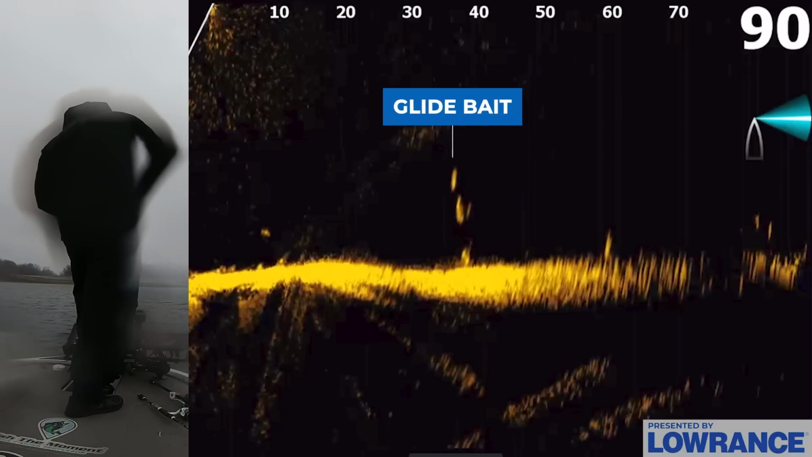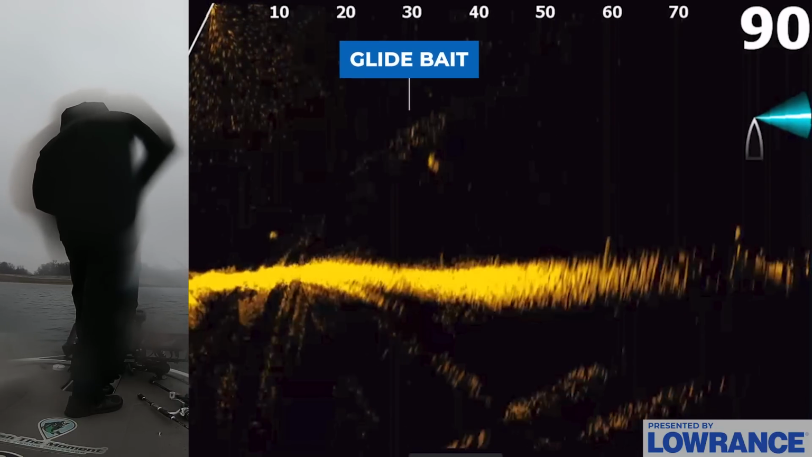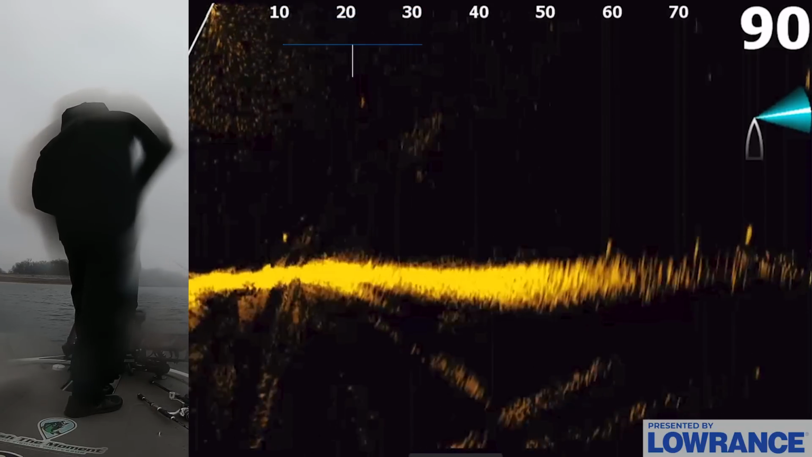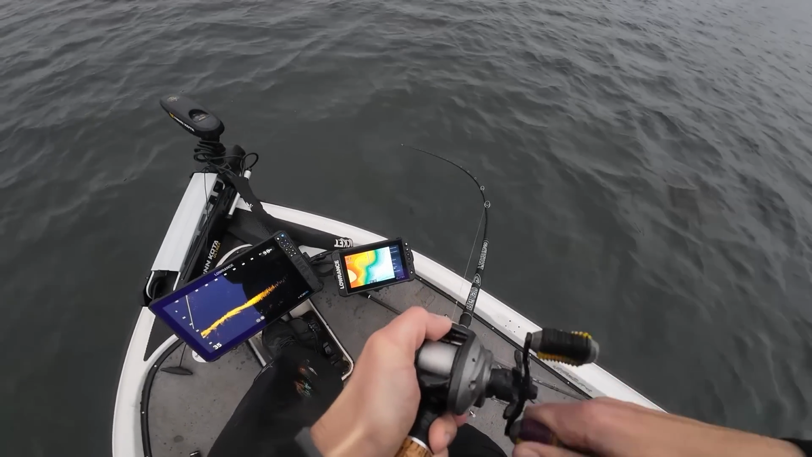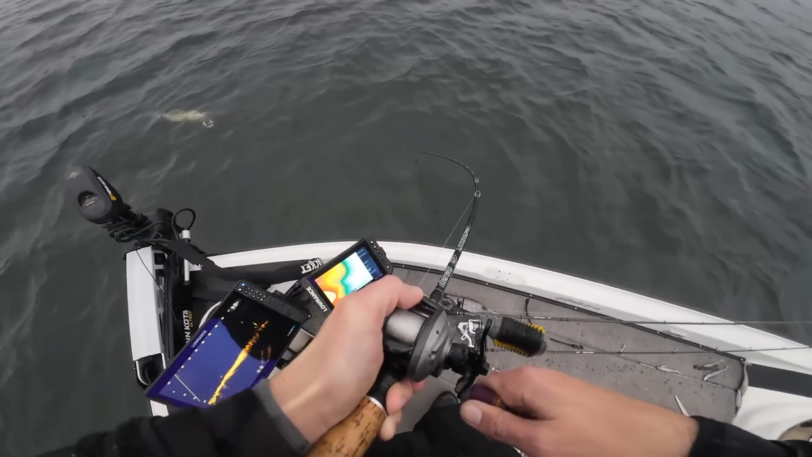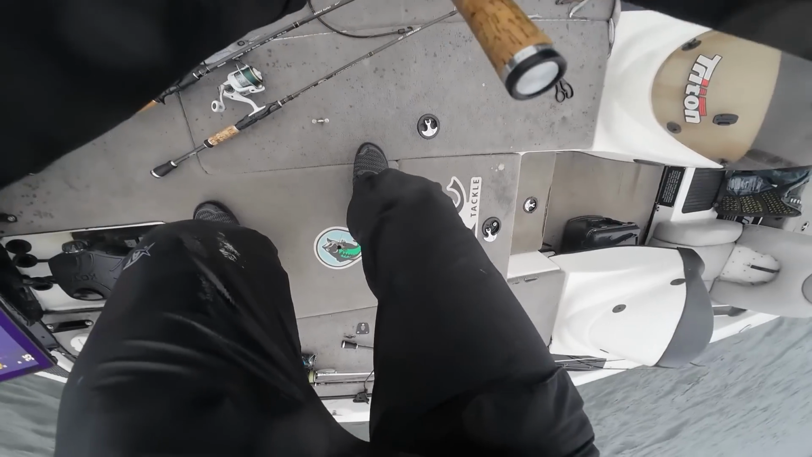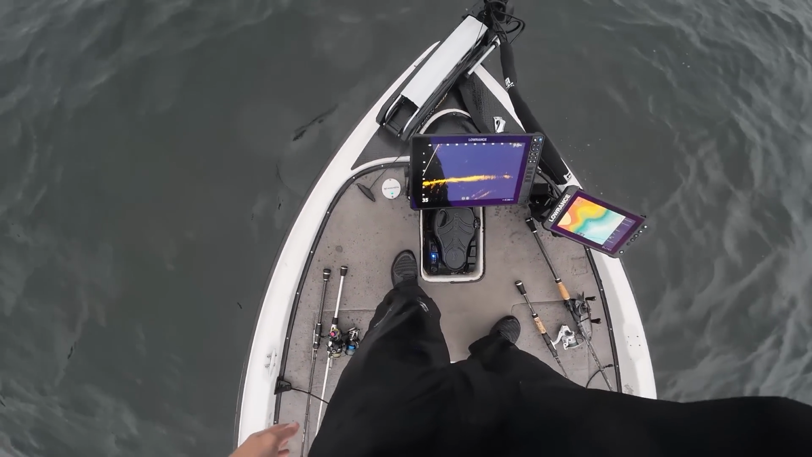Come on, come on, come on. Get it, fish. Come on. Got him. Oh, that was awesome. The one below came up and got it. That was sweet. Back hook on him. Stay on there, fish. Just got him with the back hook. Oh, good fish though.